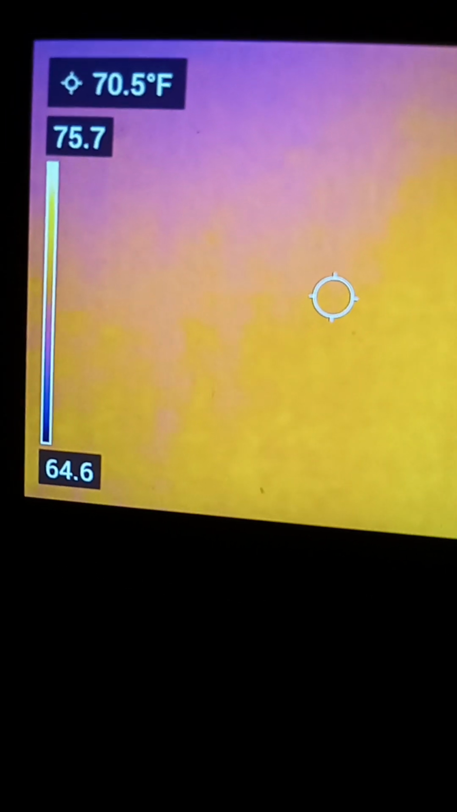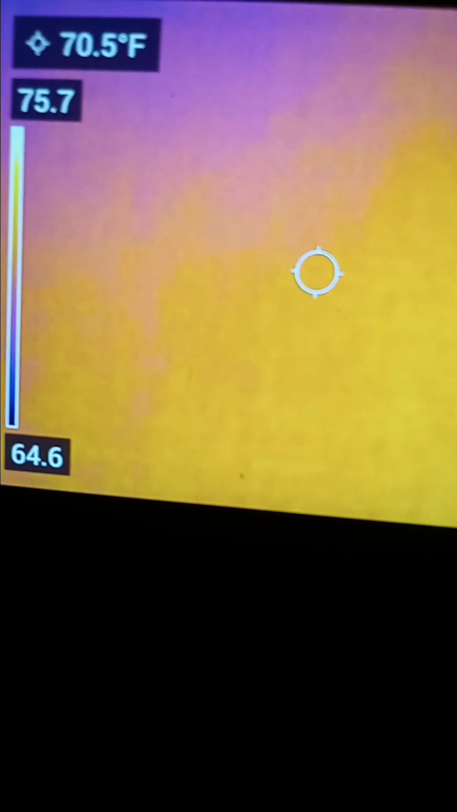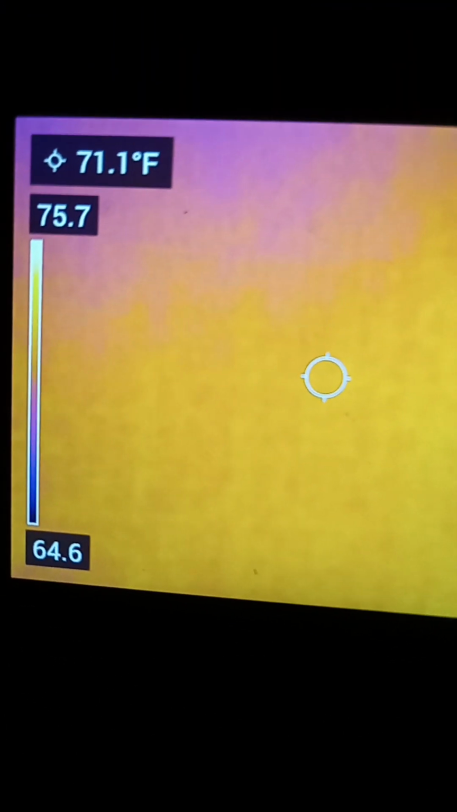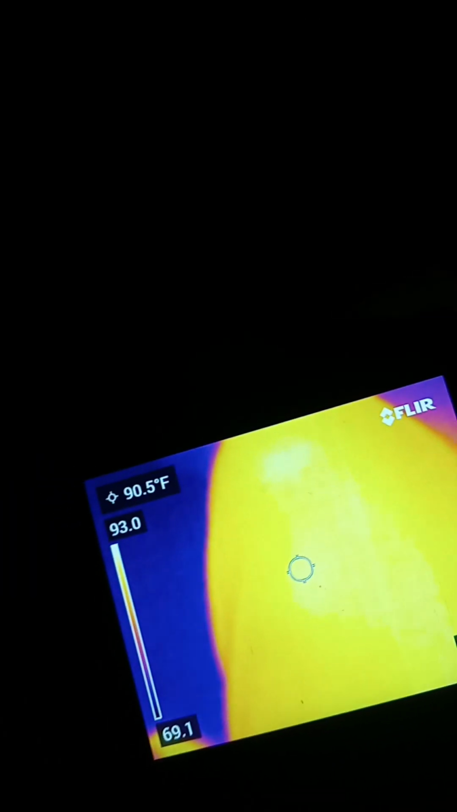I think it's some type of stone. And it's 75.7 degrees. And it's kind of yellow. So that holds in the heat. Let's move over here to my leg. This is coming up bright yellow white, and it's 90.3 degrees Fahrenheit.